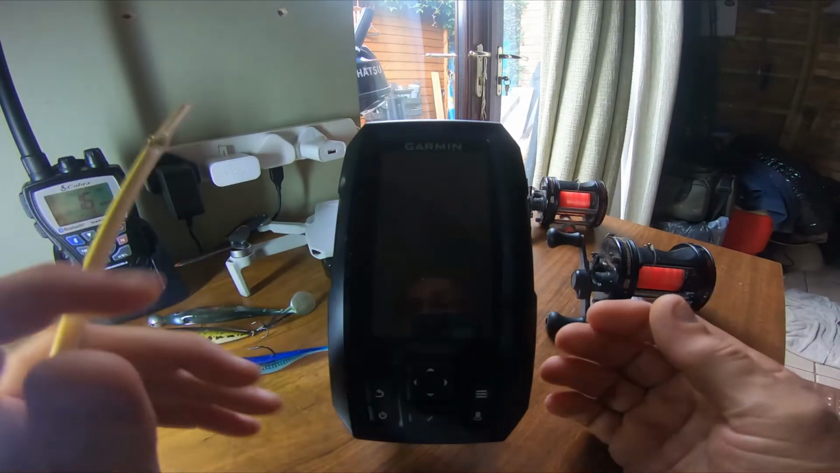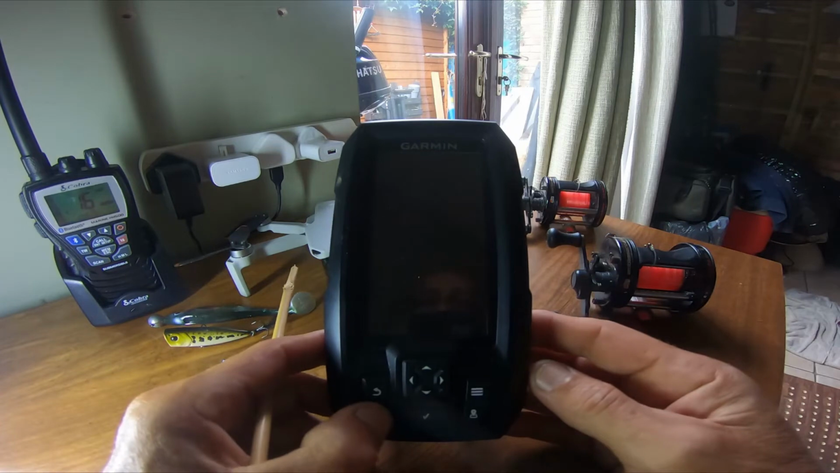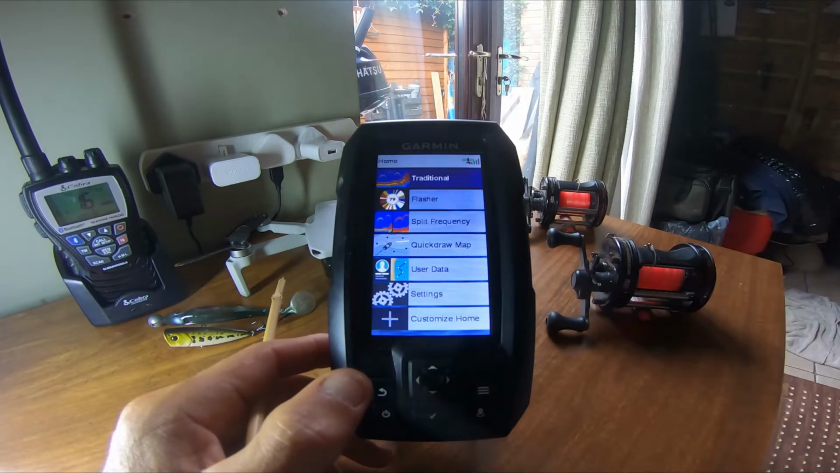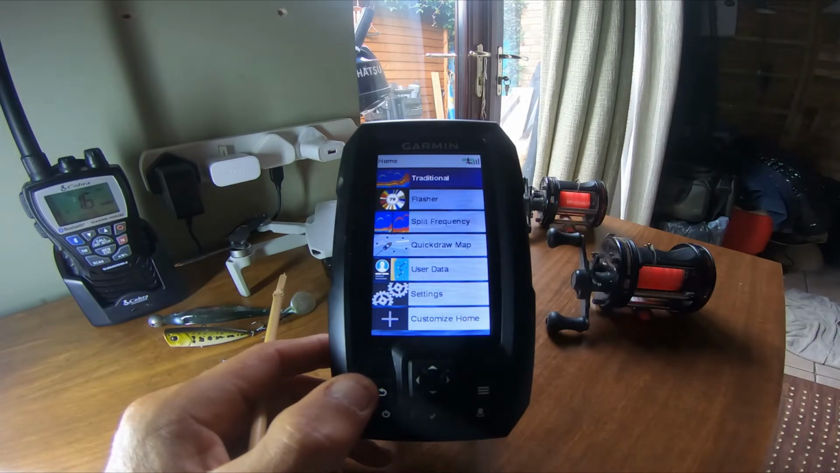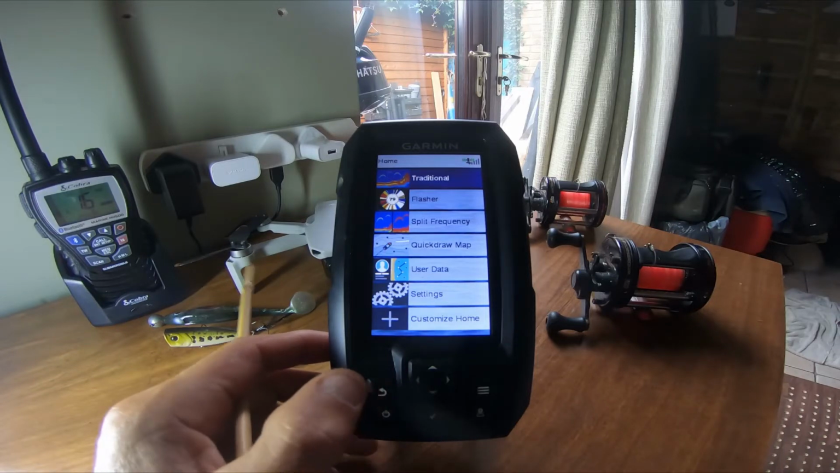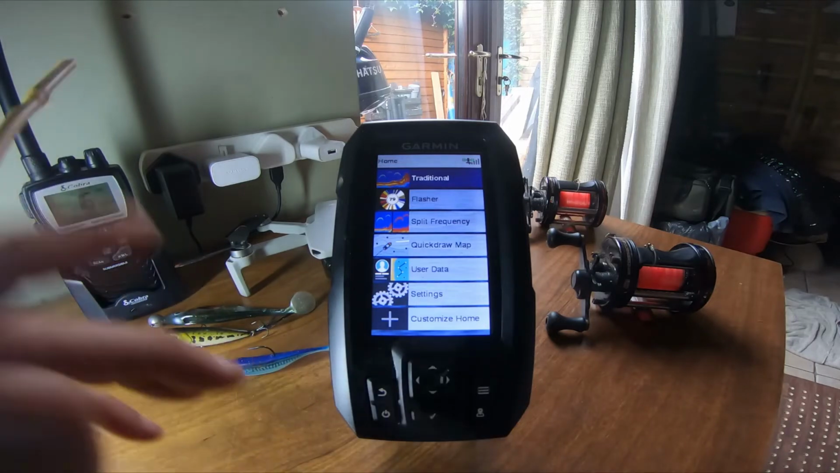So the first thing I want to show you is the simulation mode, because I'm nowhere near any water. I can't drop my transducer in somewhere, and I use a sieve as well, so I've got to pump it up and get the boat out of there. So for me to be able to play about with it, this simulation mode is invaluable.